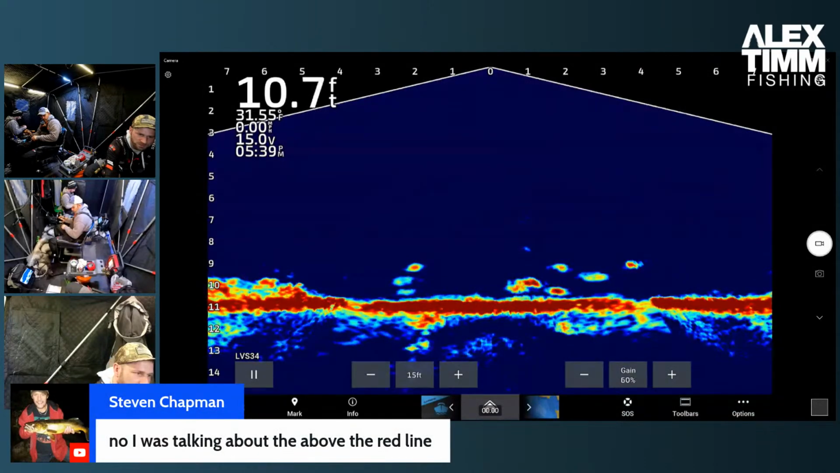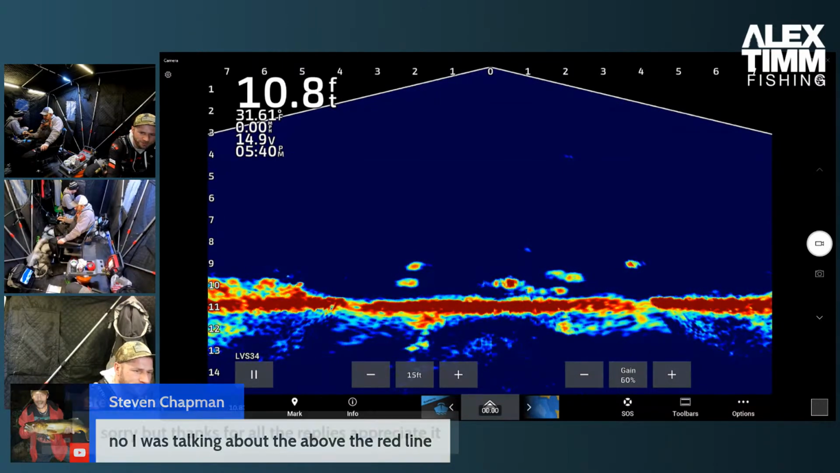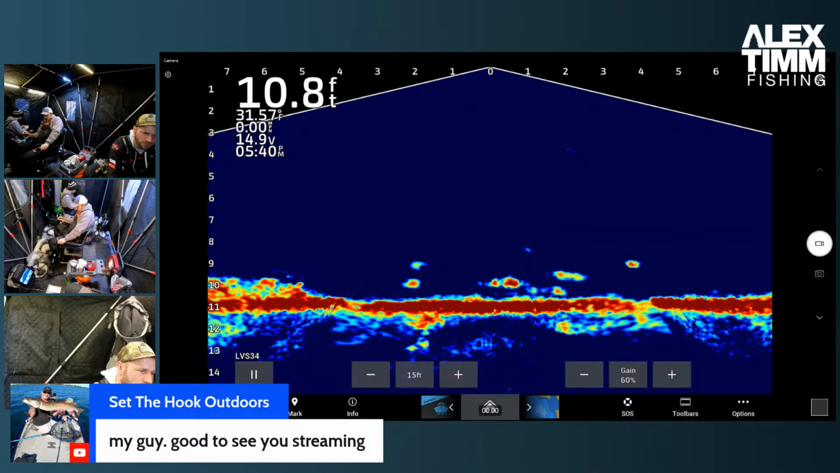Wait for a fish to be close. It's talking about the above the red line. Yeah, above the red line, the little blue spots are either fish at a distance or just interference from things in the water. Yeah, no worries, man. Good to see you streaming. Set the hook outdoors. Yeah, absolutely.